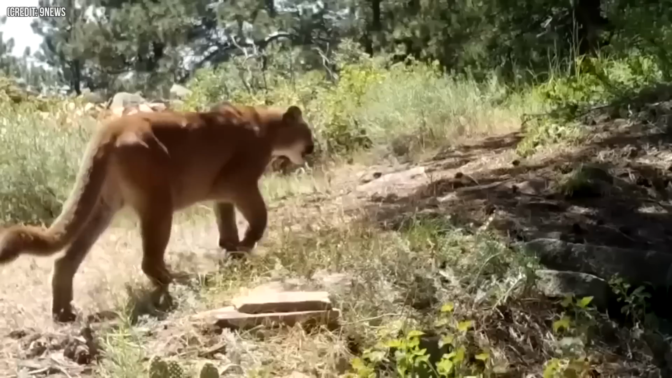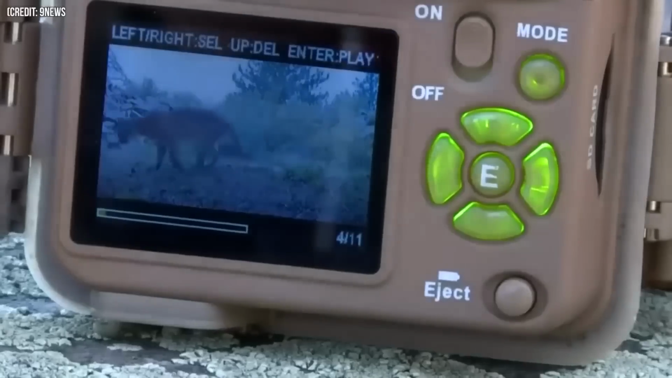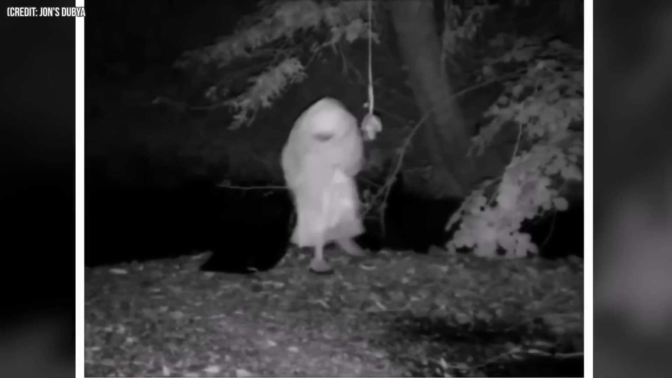Number 1. After hearing rumors about a huge mountain lion wandering around his area, a guy decided to try and attract it. He set up one of his trail cameras and hung a bag of old meat scraps as bait. However, instead of the mountain lion, someone unexpected appeared in the footage.